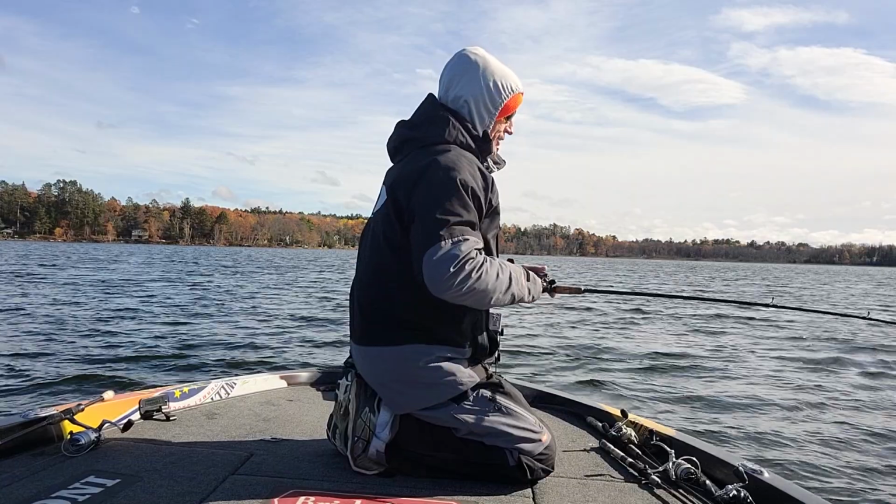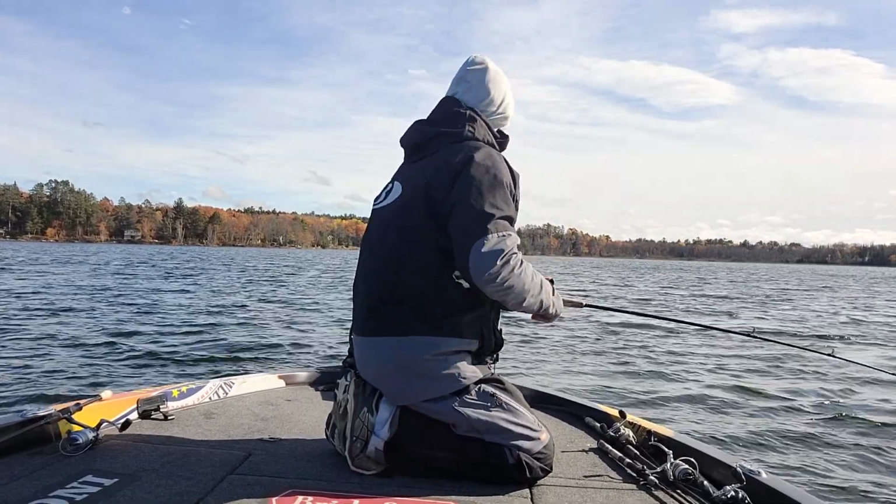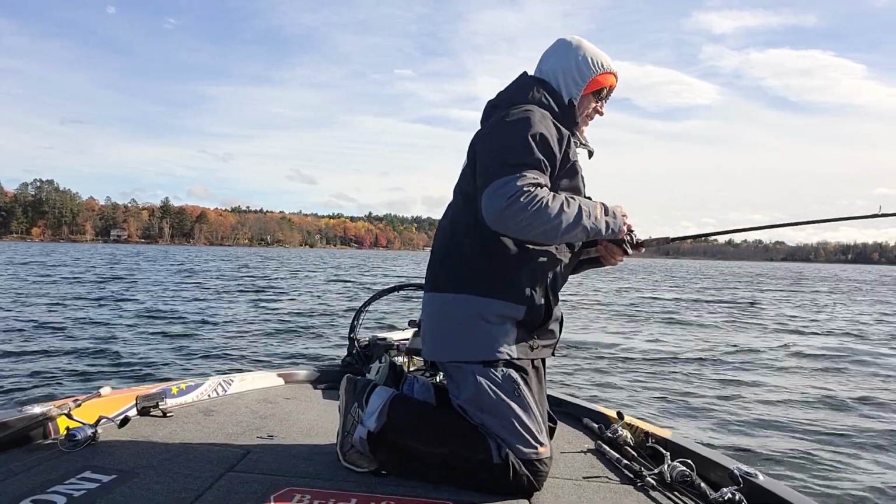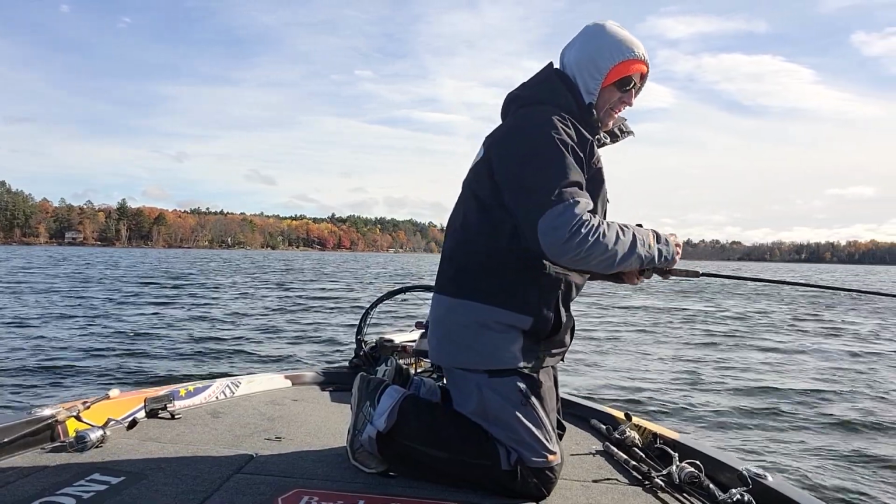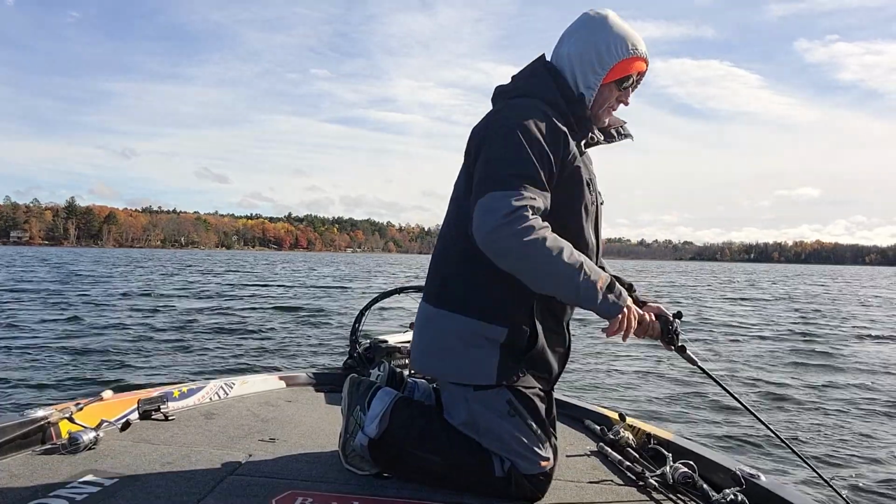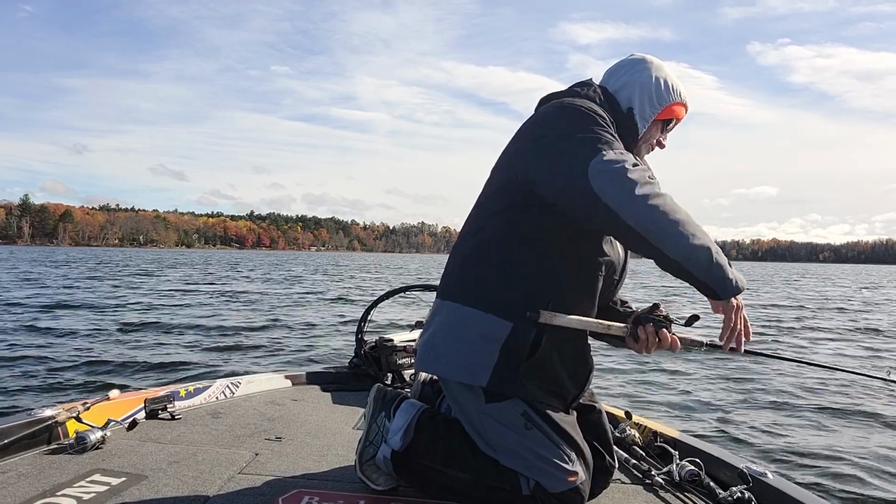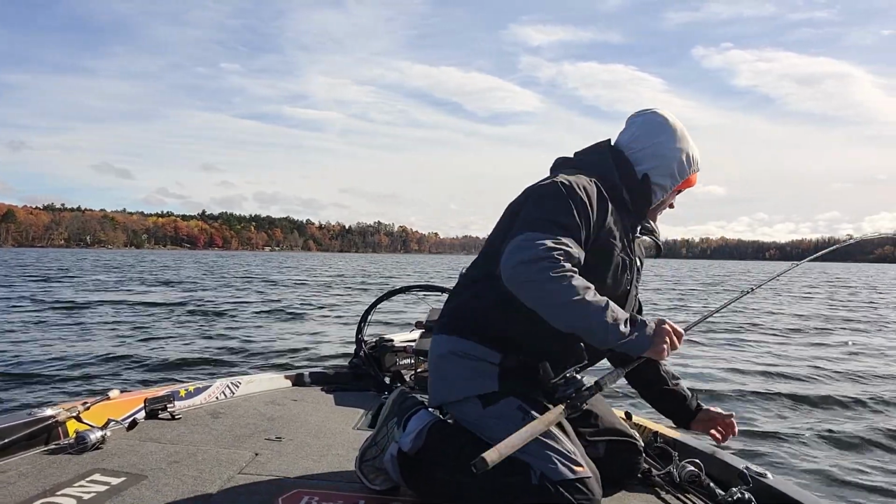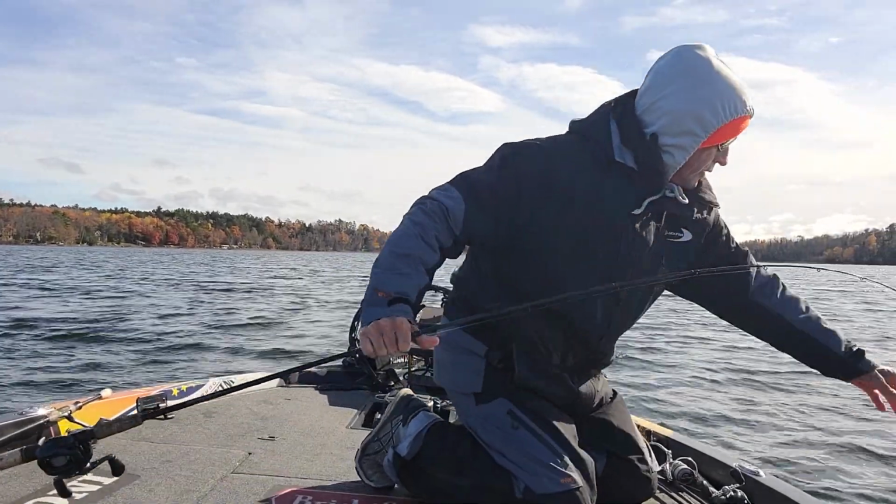What they did is they followed this one up to the boat, and now they are sitting straight down under the transducer, pretty much. There he is. It looks like a decent one. Yeah. Oh, that's a decent one. We don't lose them. Yeah, he's barely hooked. Right in the corner.